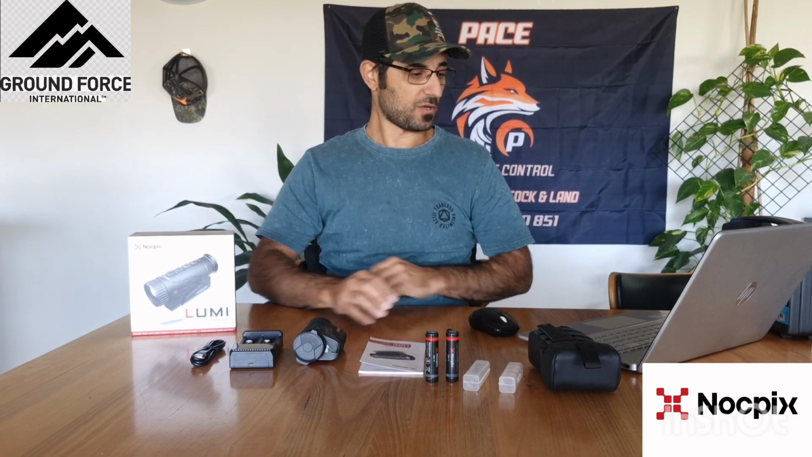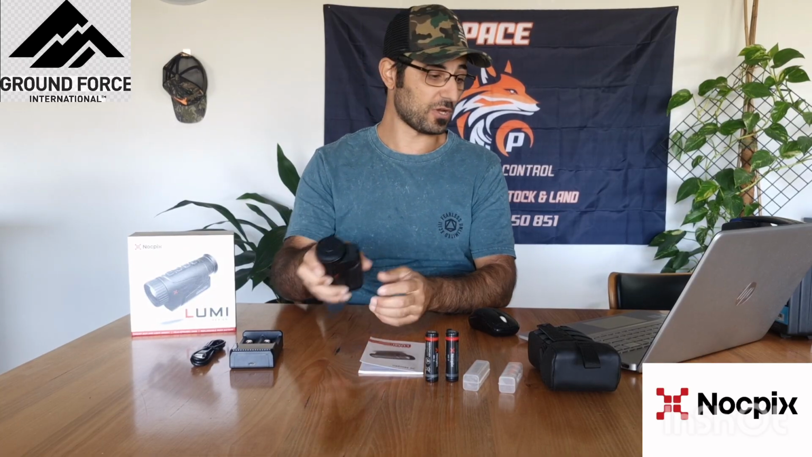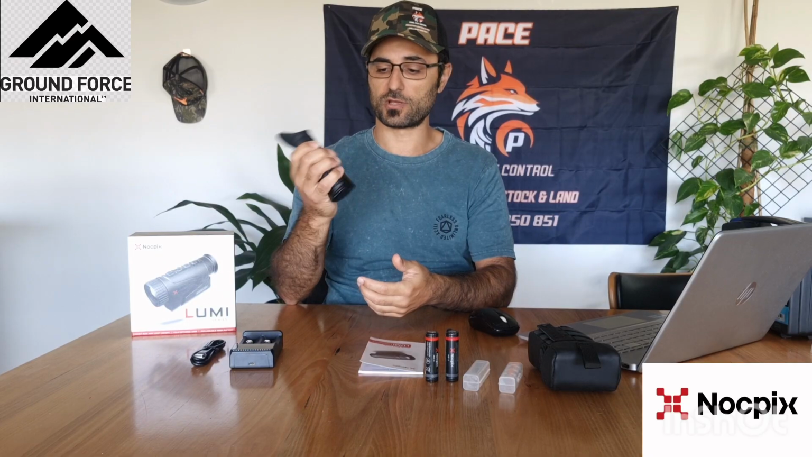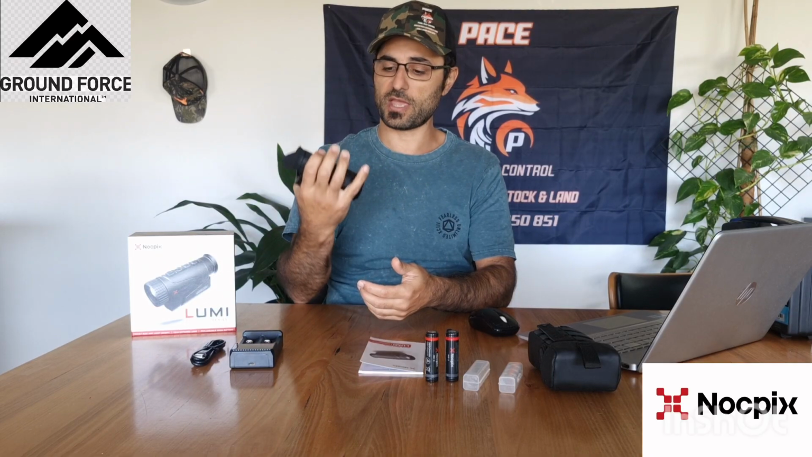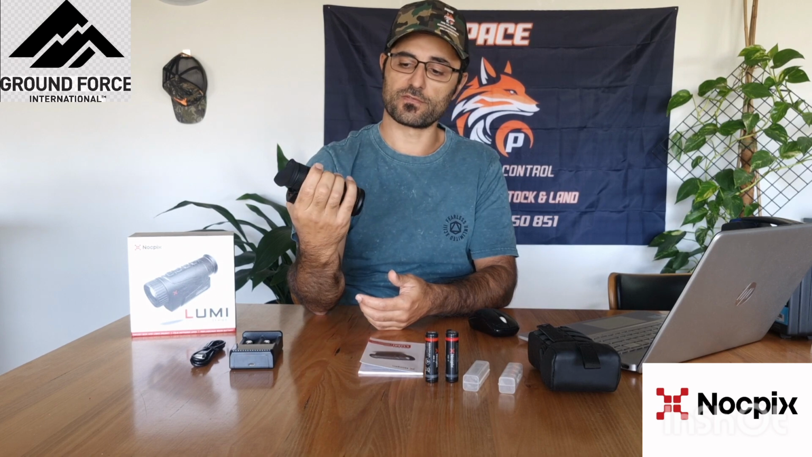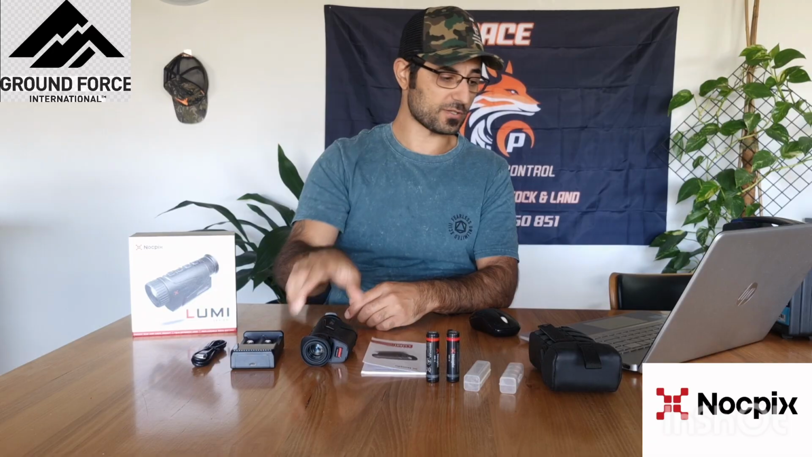So for the Lumi P13, some key features that I just wanted to go through. It is very compact and light, very easy to handle. It fits straight in the palm of your hand. All the buttons for it are at the top there, and they're all very easy to use. So very compact and light, as I said.